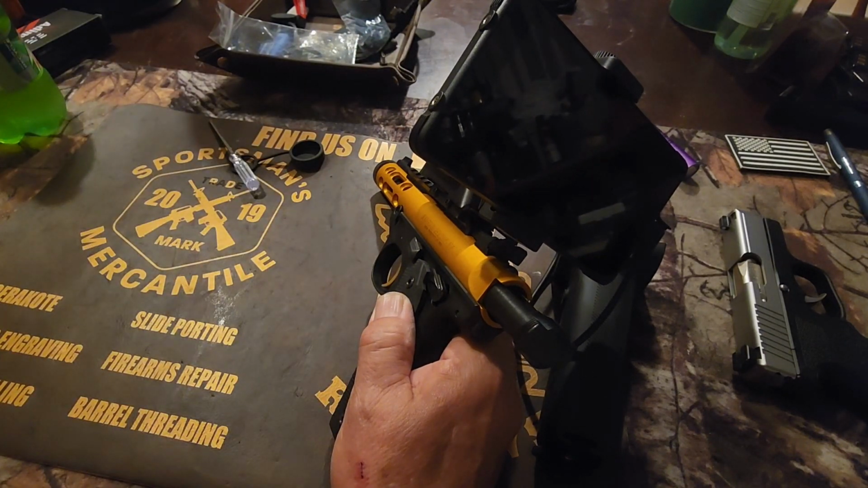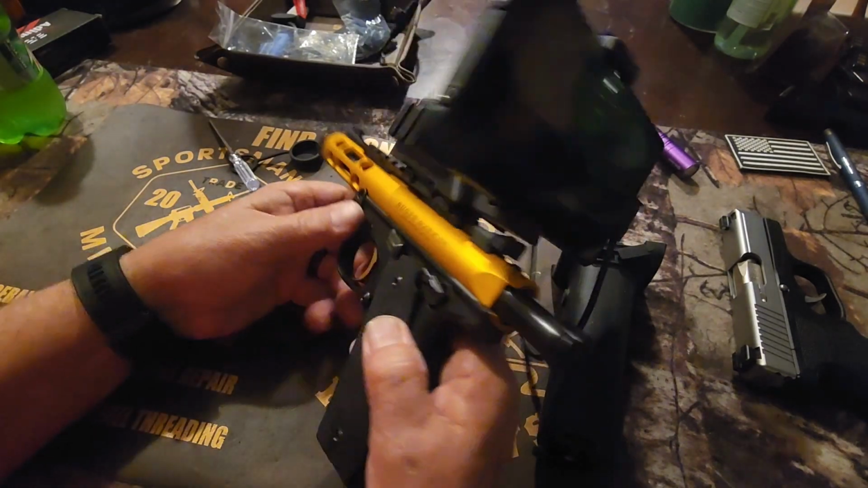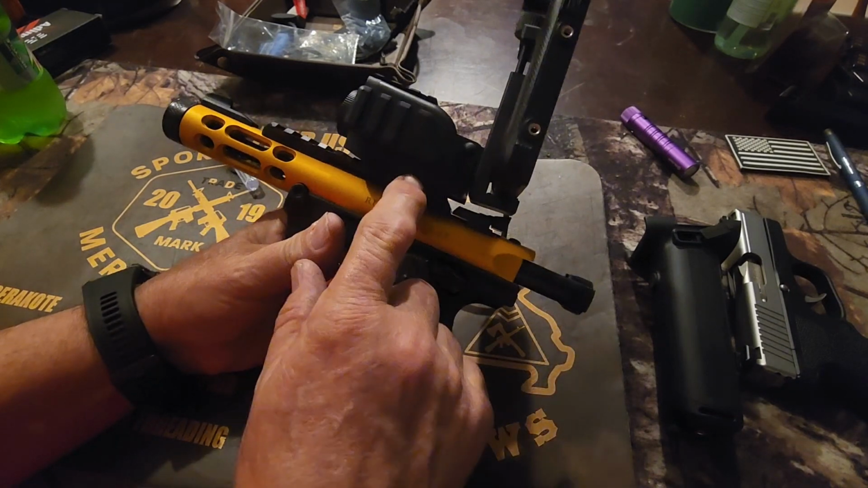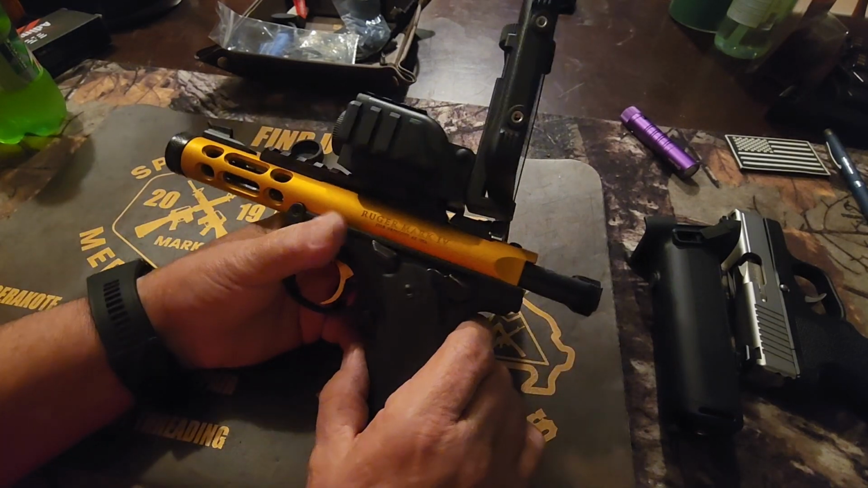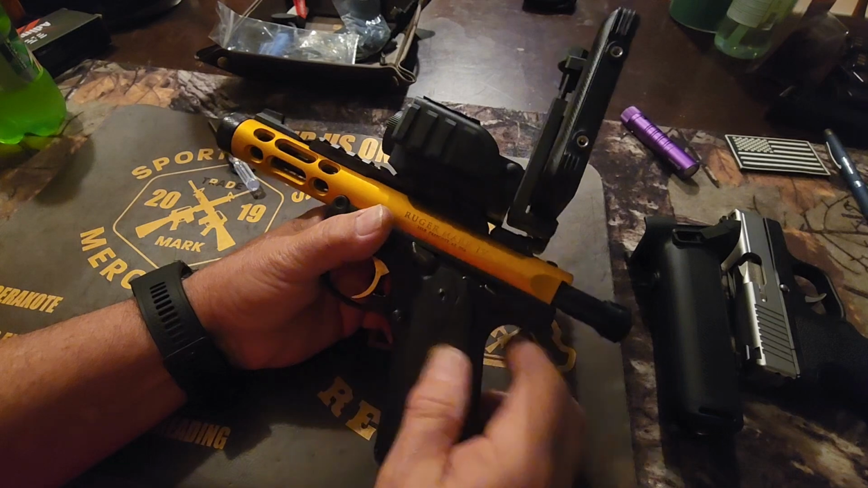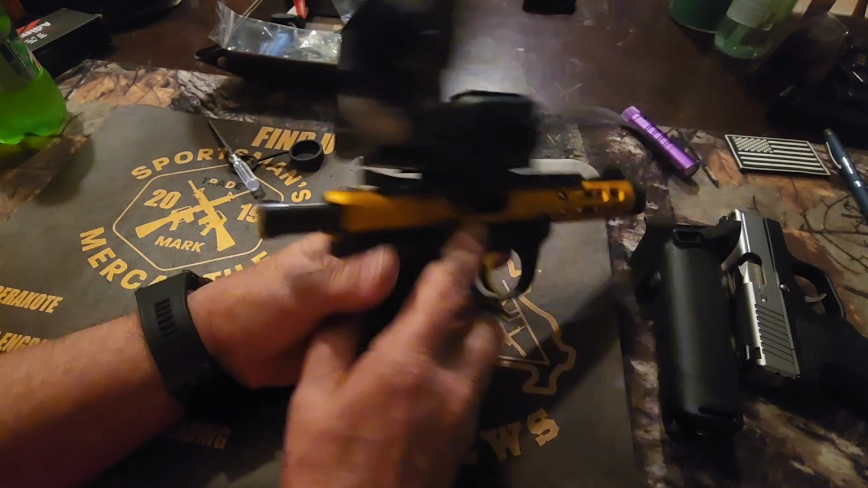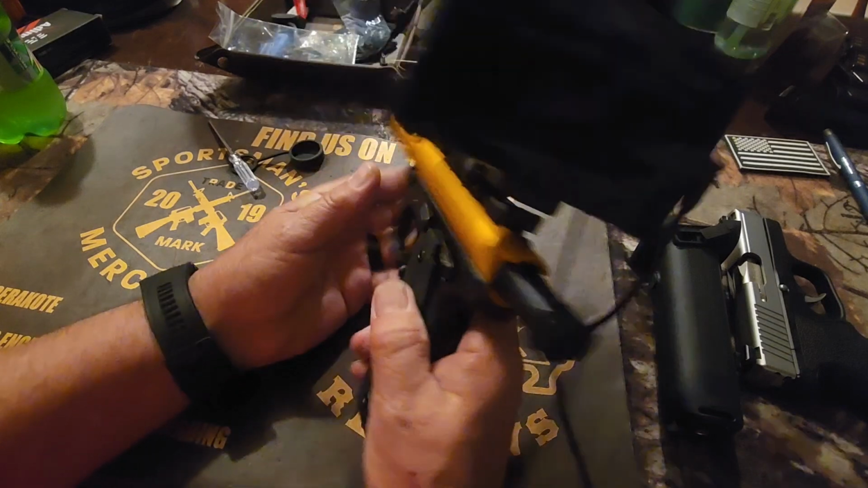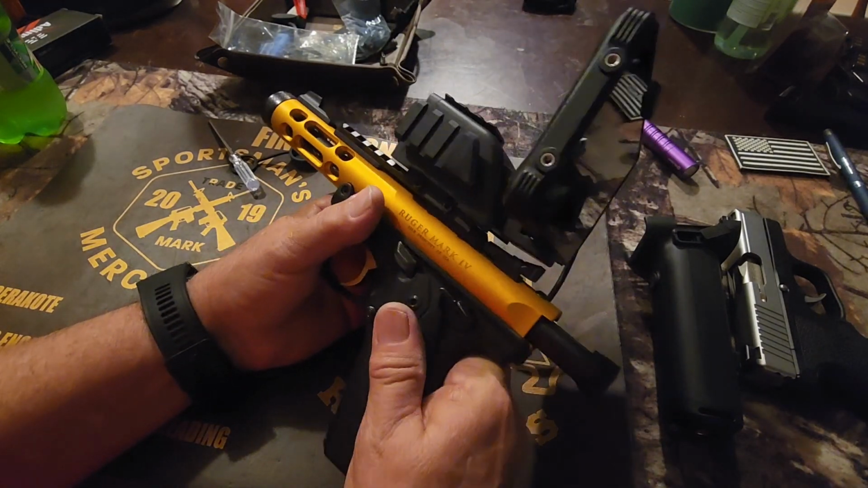I have just about wore myself out riding back roads looking at deer and other wildlife. But now, it takes about 10 minutes to swap it all over to a firearm, and then you have a thermal scope. So anyway, this is the ThermalMaster.